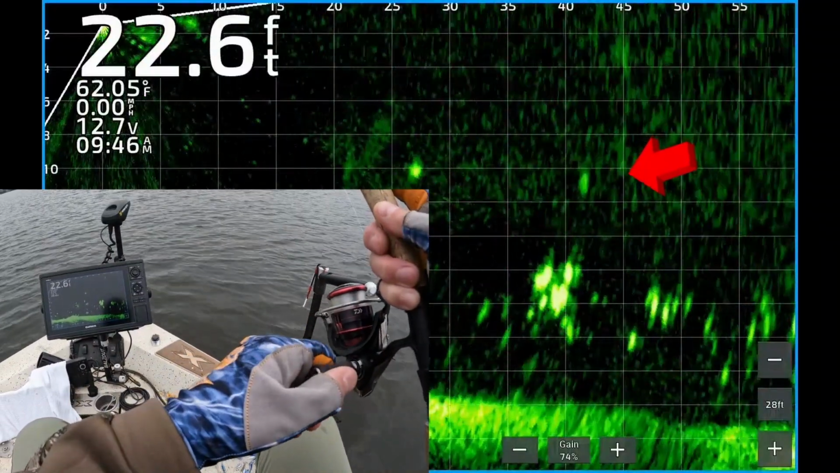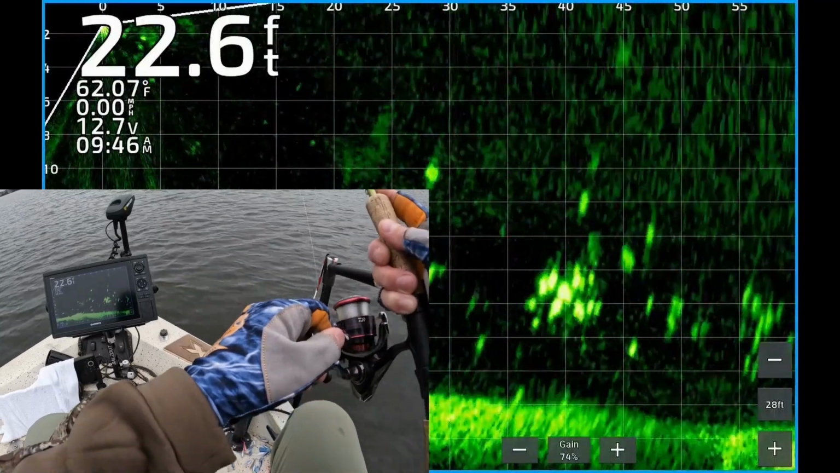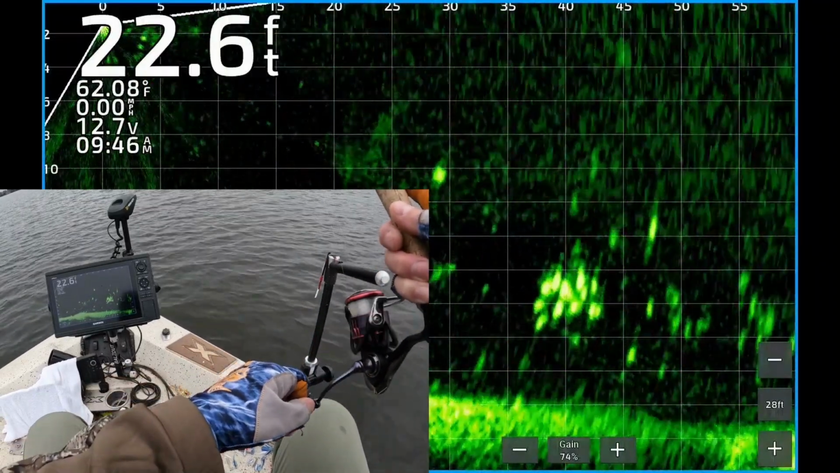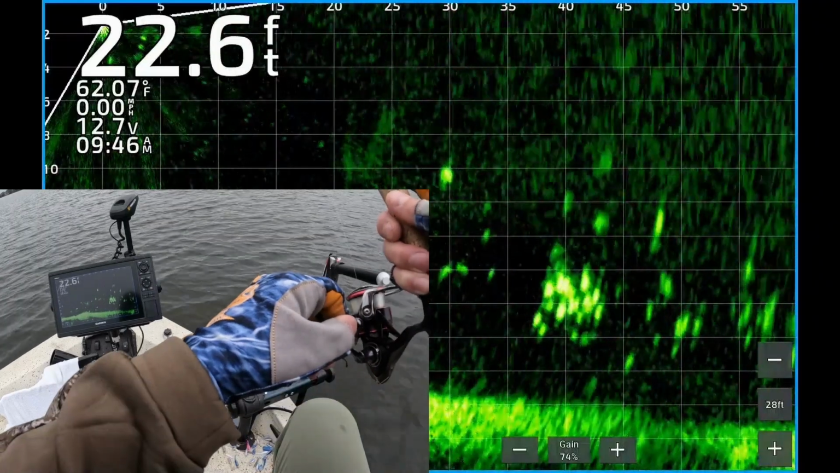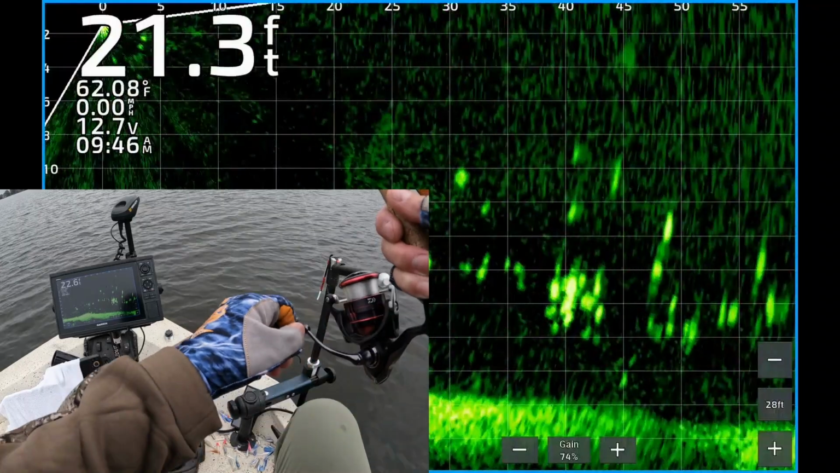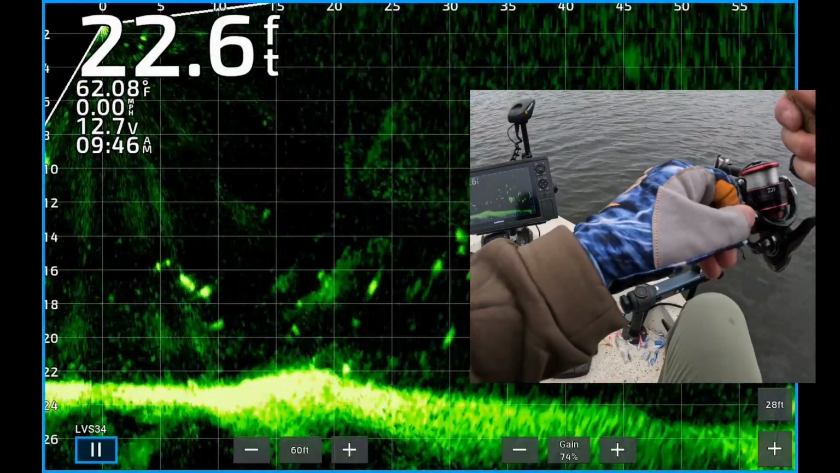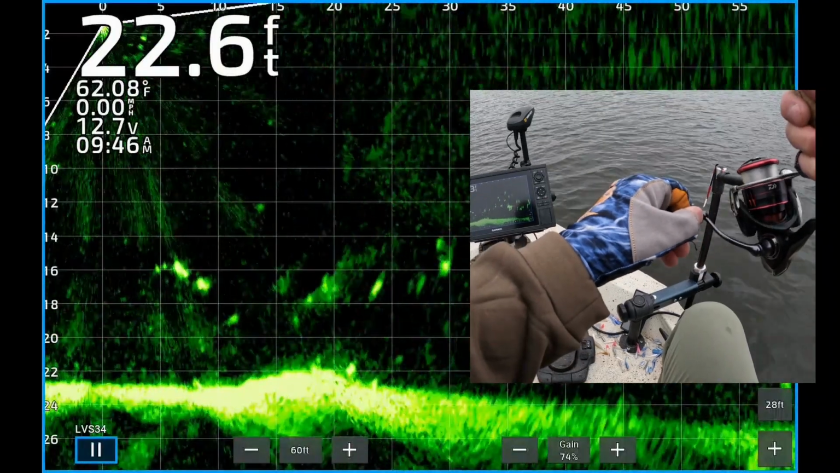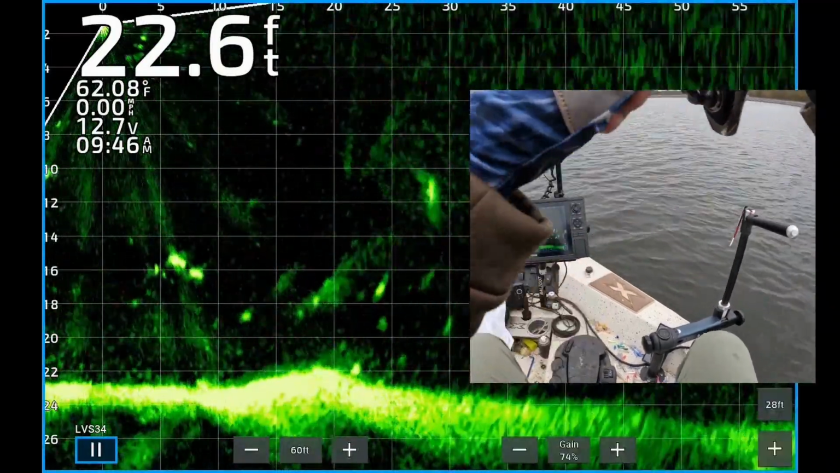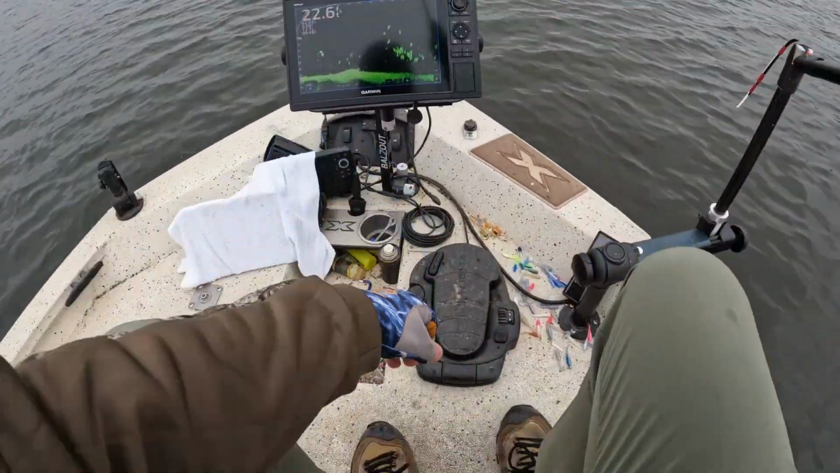There you see the jig and weight, 45 feet from the boat. When I see those groups of fish, I reel it right on top of them, kind of twitch it. But there were no takers. There's one. And one of them just hit it right there. That's what I'm talking about. On the way to the boat.